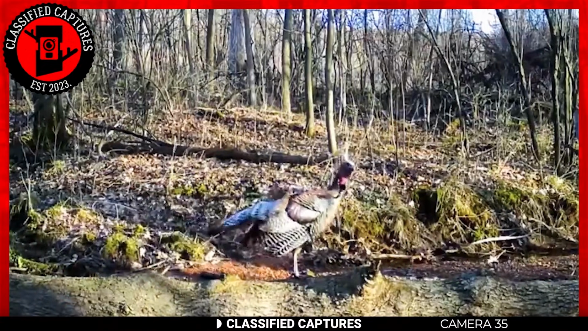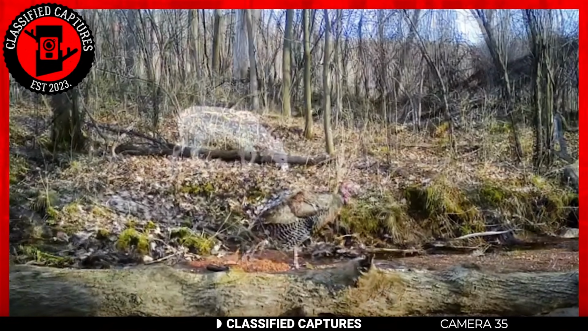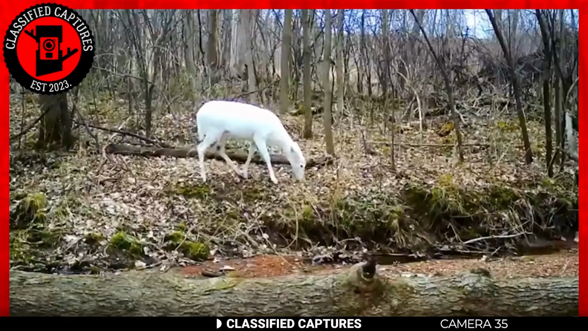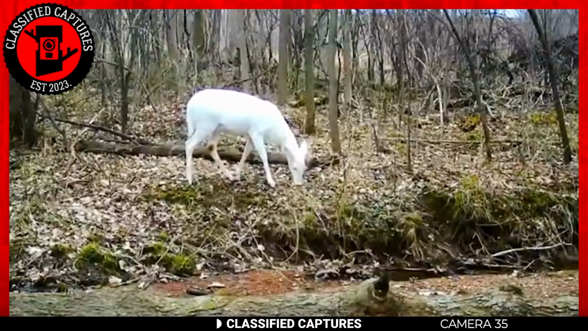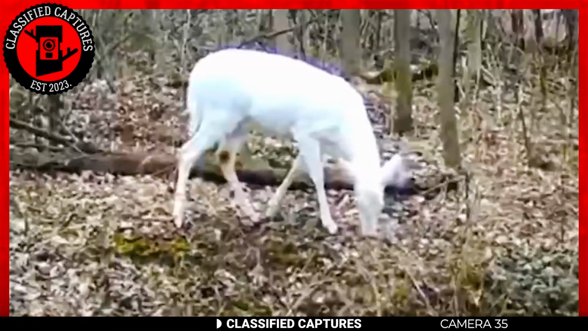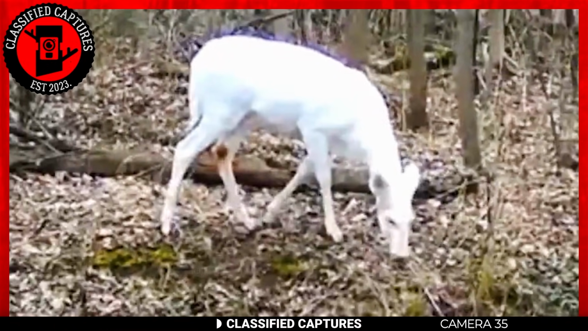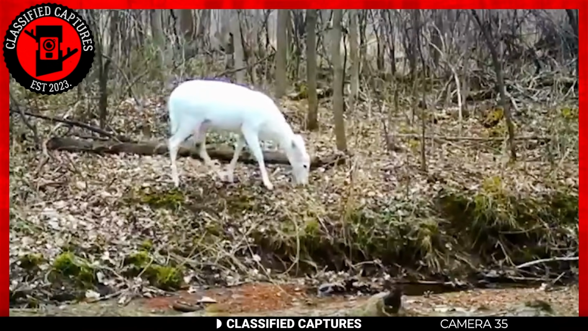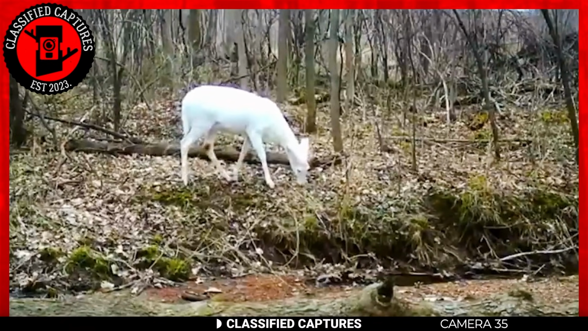This footage indeed captures a remarkable and rare sight in the world of wildlife, an albino deer. Albino deer are a unique and captivating natural phenomenon characterized by their complete lack of pigmentation. These striking creatures possess a pristine white coat, pink eyes, nose, and hooves, setting them apart from their commonly colored counterparts. Albinism in deer is an exceptionally rare occurrence, with only a small fraction of deer exhibiting this genetic trait.